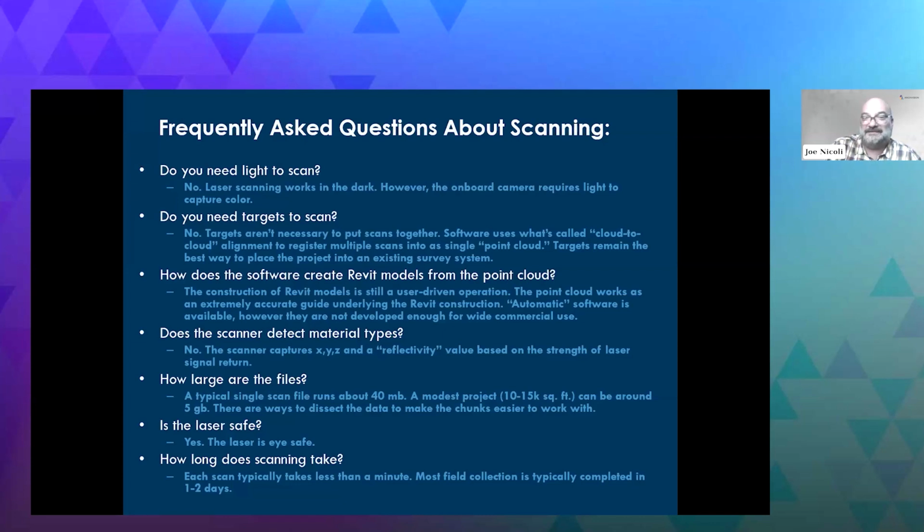The scanners do not detect material type. These files can be kind of large, as I mentioned before, but there are ways to mitigate that. You can always use Recap to cut down your point cloud and make it safe. The laser is eye safe, and each scan will take less than a minute.